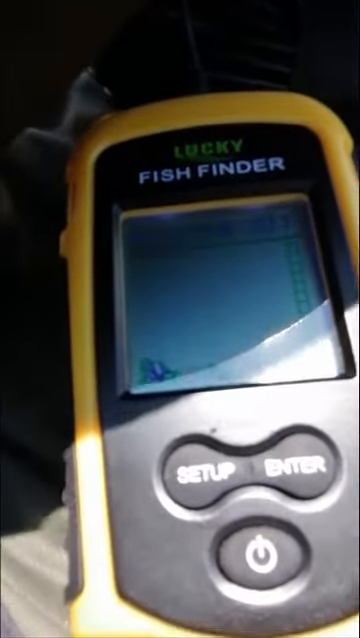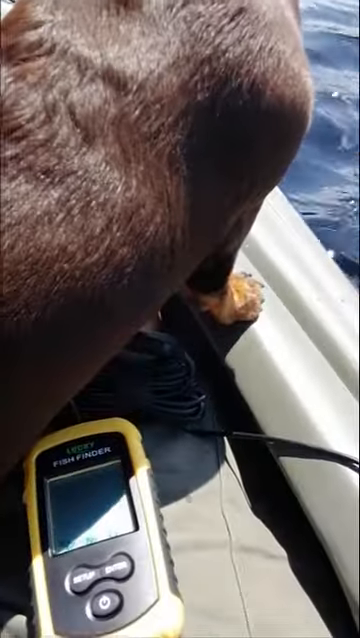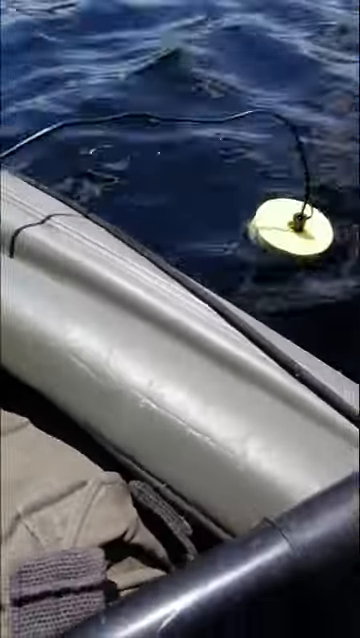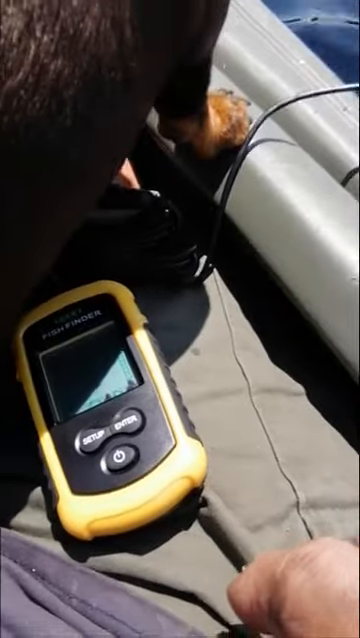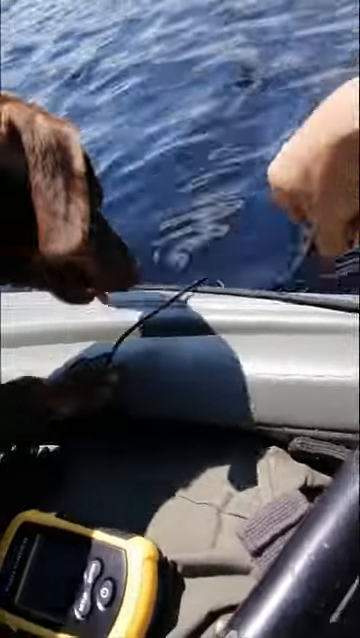I haven't used a lot of fish finders. It doesn't pick up anything right now, so apparently there's nothing going on down there. We'll try this again a little later on with the rod, and I'll give you an update and see if it helps my angling any. See if I land any bigger fish.